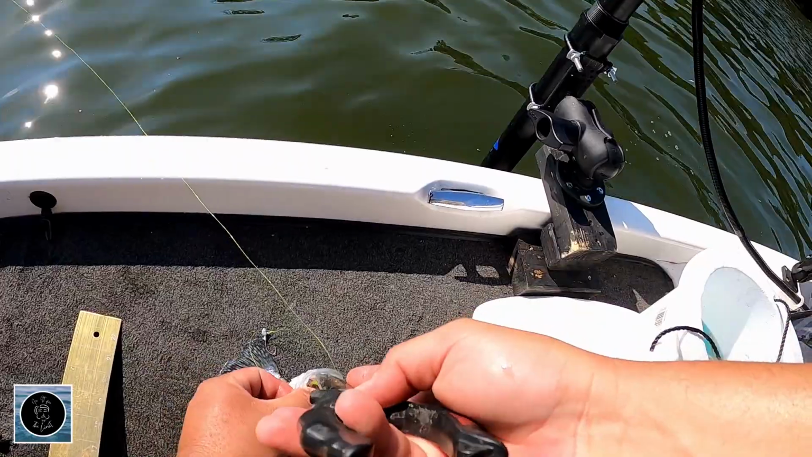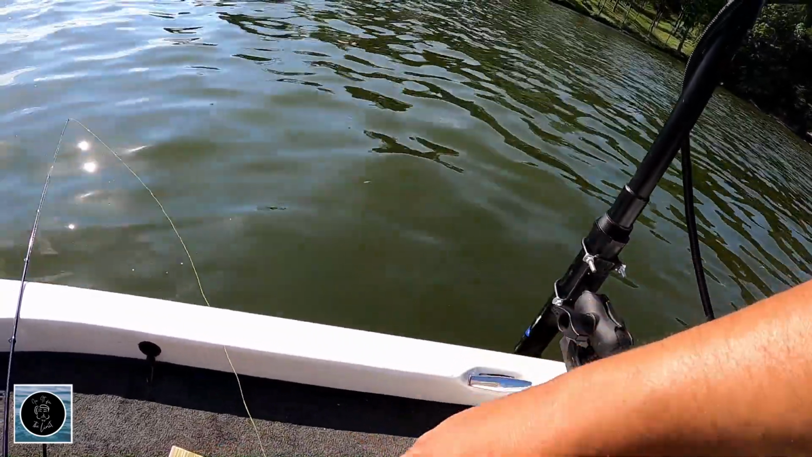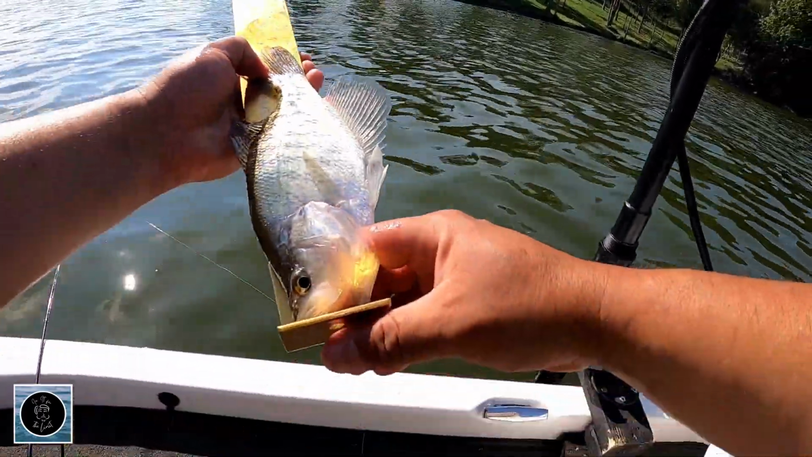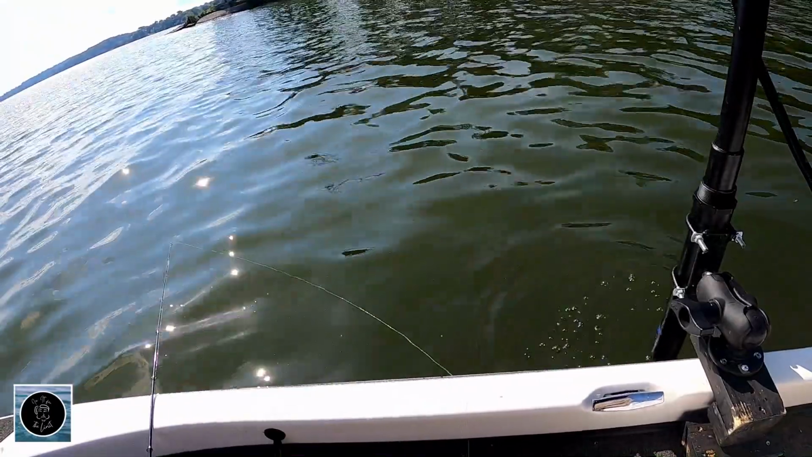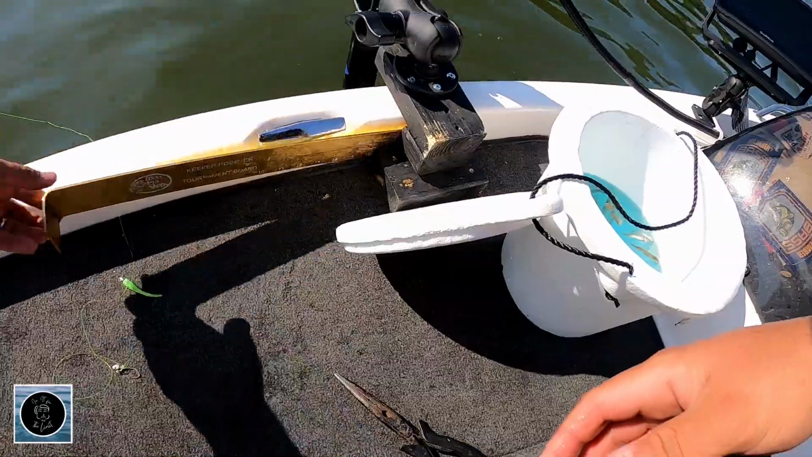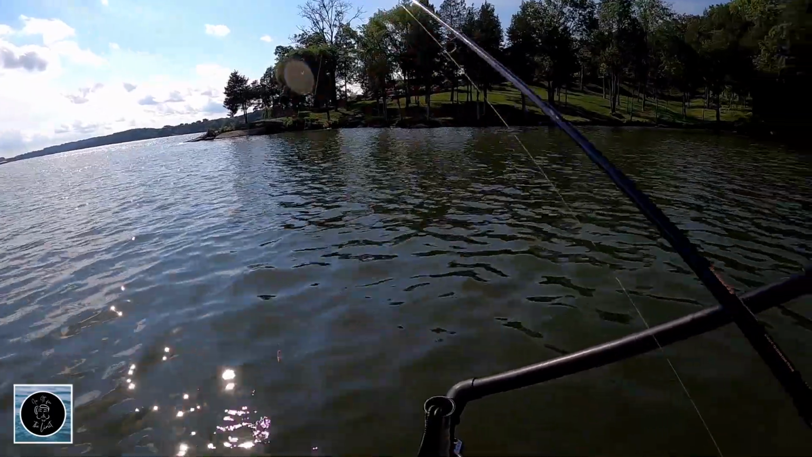Let's be careful not to mess his eye up here. Alright, so let's look. He's close. About 9 and a half. Not quite a keeper, so that's one throwback so far. Quick one, so 5 keepers. So that's not the purpose of the double rig, catching 2 at a time. That's not my purpose of fishing the double rig, but it is nice when it happens.